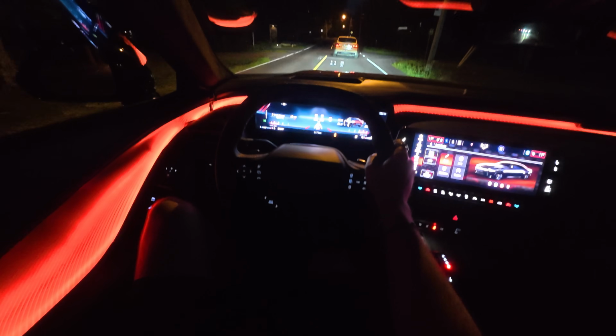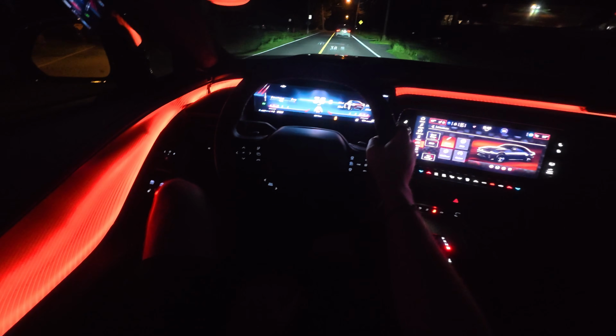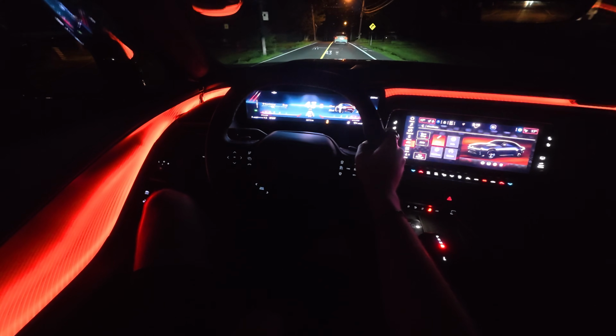It should be up already. If this one's out, those two are definitely out, because this will be the last of the three to come out on this car.